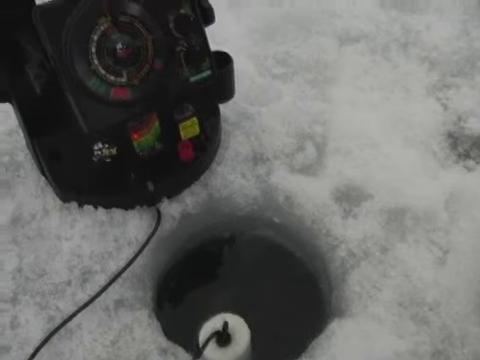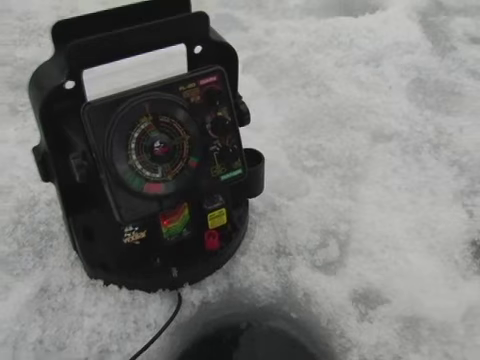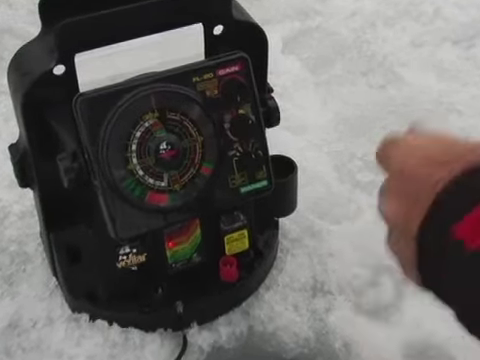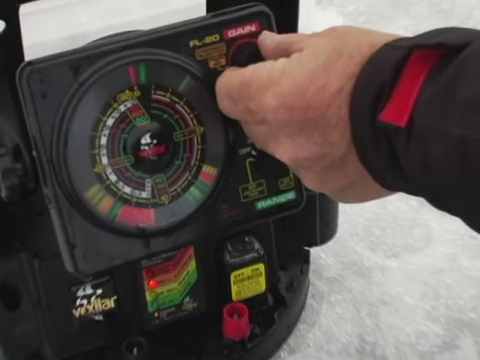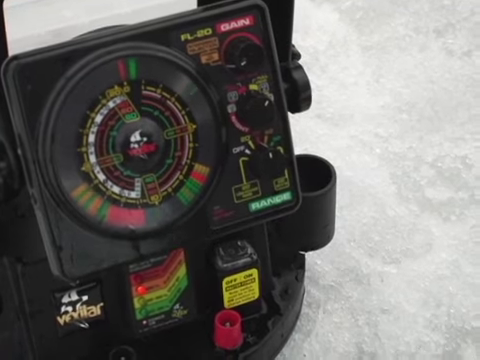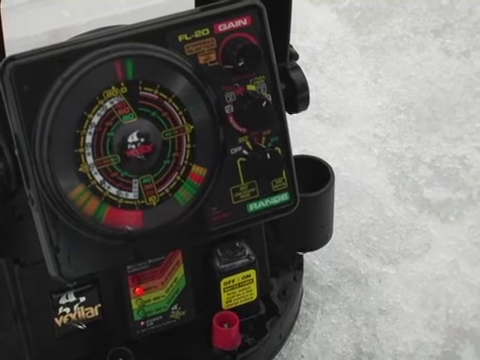Well, now we'll see if we can catch one of these bottom hugging perch that we're fishing for here. We're going to lower the hook down. Here you'll see it going down on the right side of the dial. Can't see it very well. I'm going to turn the gain up a little. There goes my hook down right here. We can follow it all the way down.